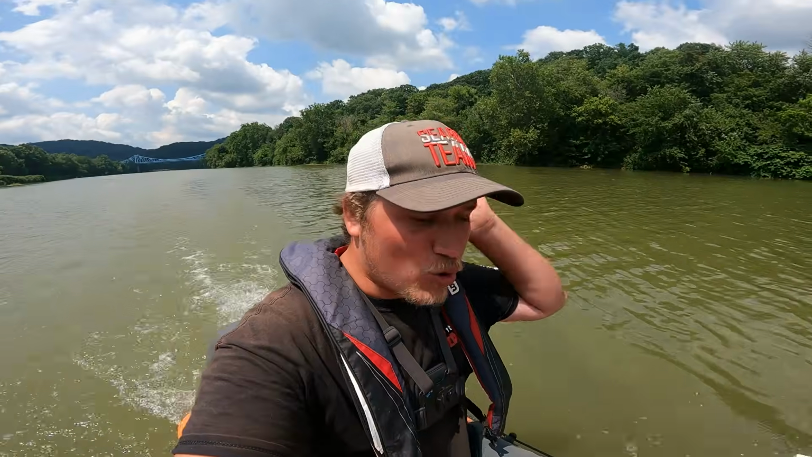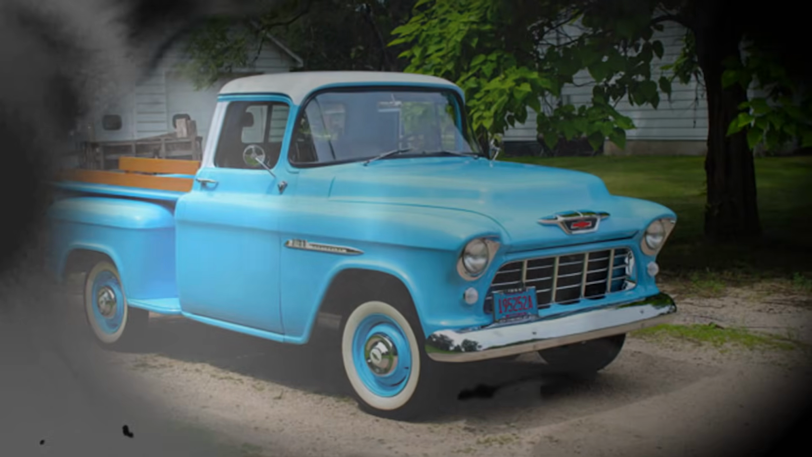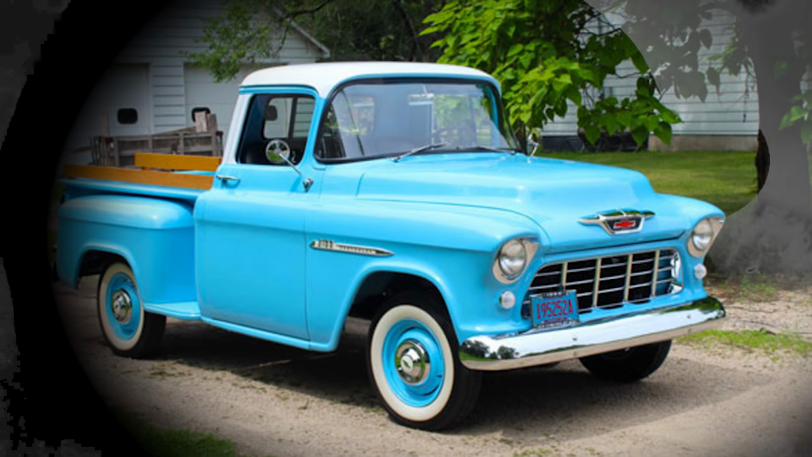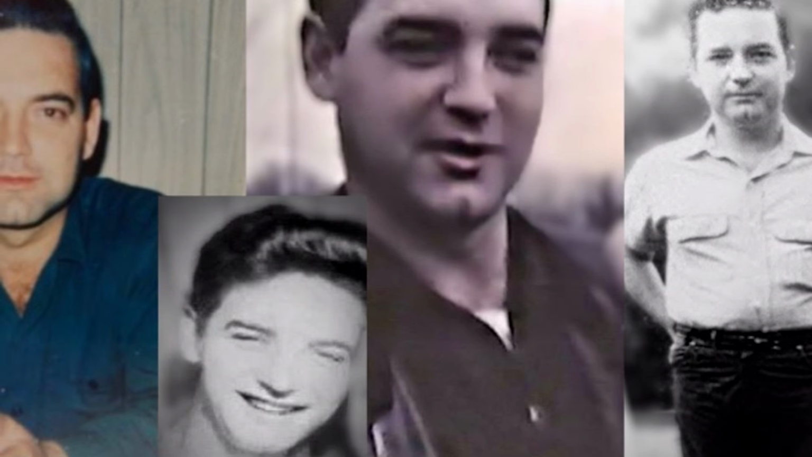This is one of probably the oldest missing persons case we've ever searched for. He was last seen driving a 55 bright blue Chevy pickup. So it's possible that we find this truck. I don't think anyone else has searched out here. It's not gonna be probably much left of it, but hey, these vehicles back in the day were made to last, so maybe we'll find something.